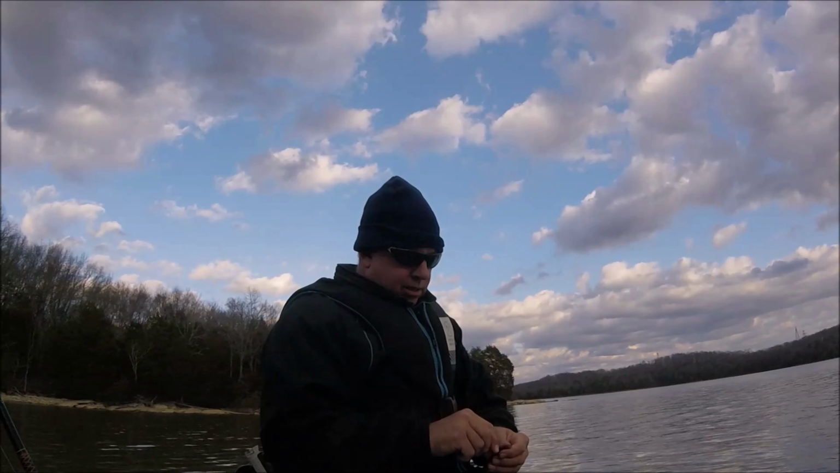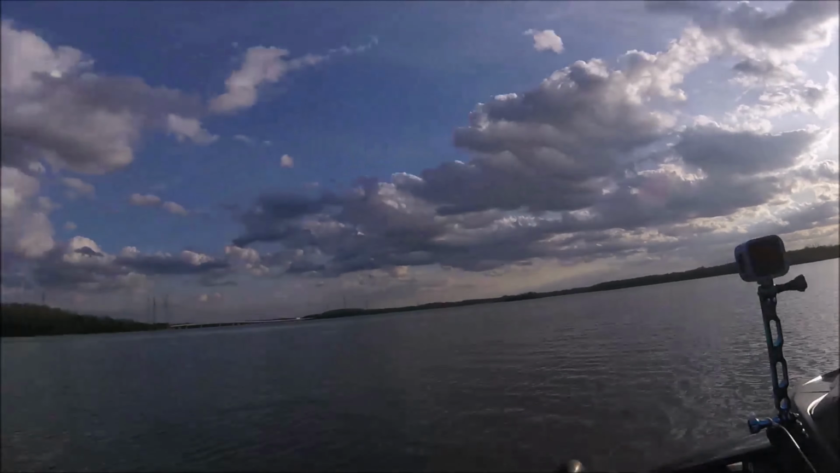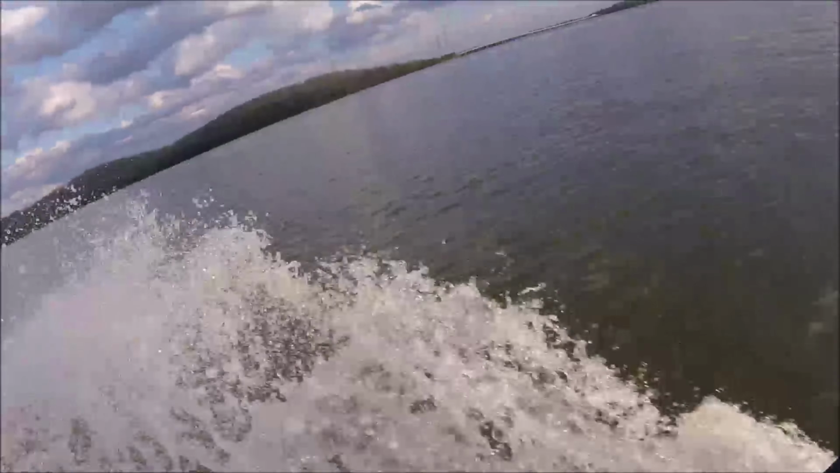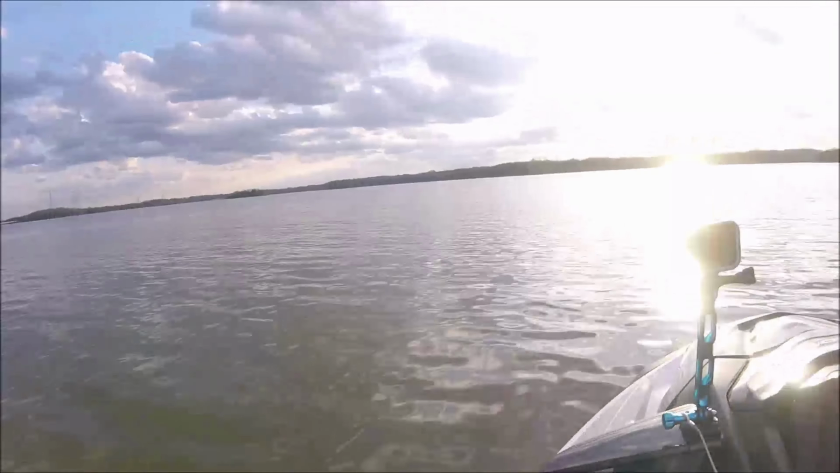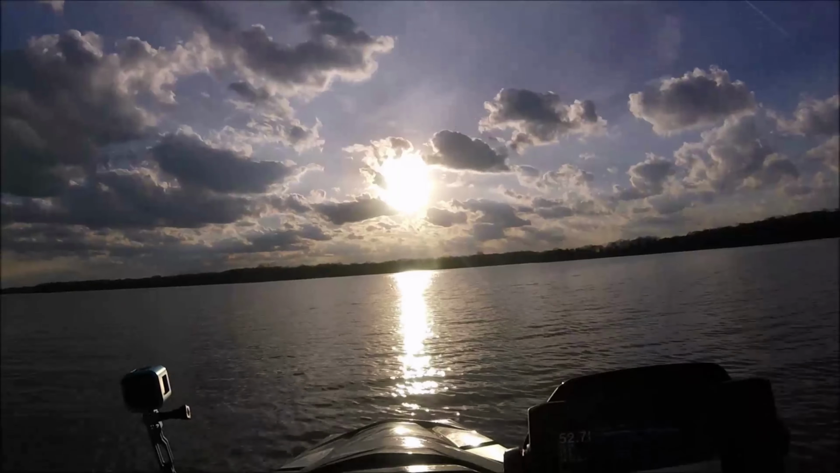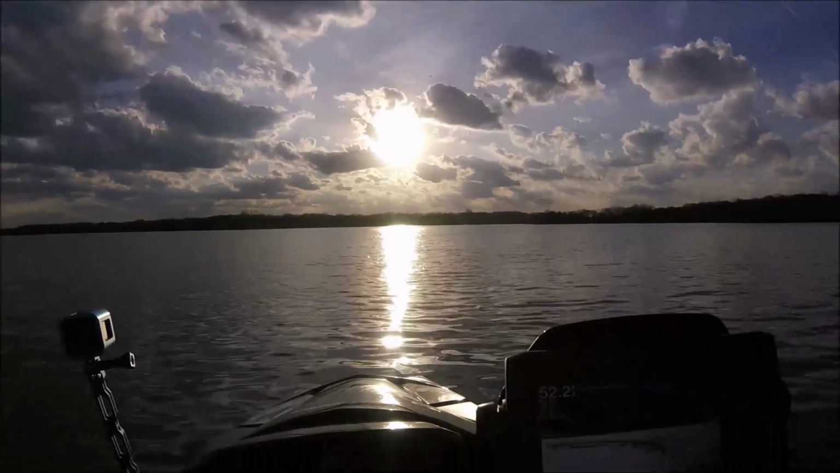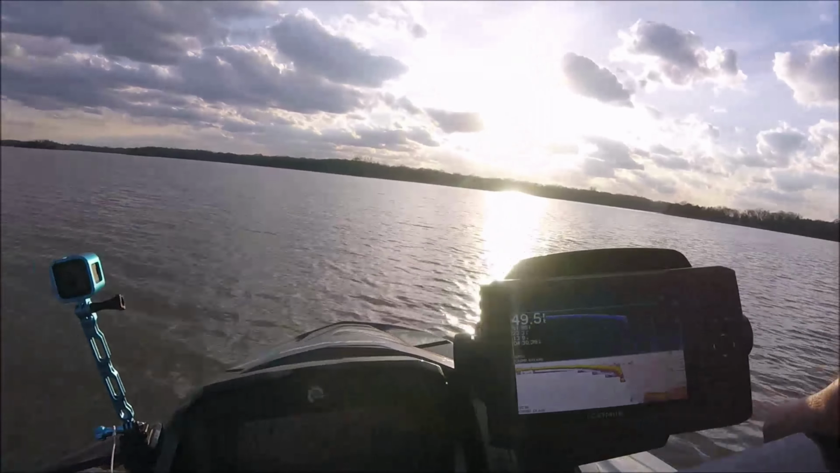So that big hybrid was fun to catch, and the small spotted largemouth was fun to catch. I caught a few more small ones, but nothing I got on camera now. It's about 20 minutes before the sun goes down, and it's already noticeably colder. The water temperature's been 52 degrees all day. The air temperature's been in the 44 to 46, 48 range. So once that sun goes down or gets behind those clouds, especially on the water, it gets colder.